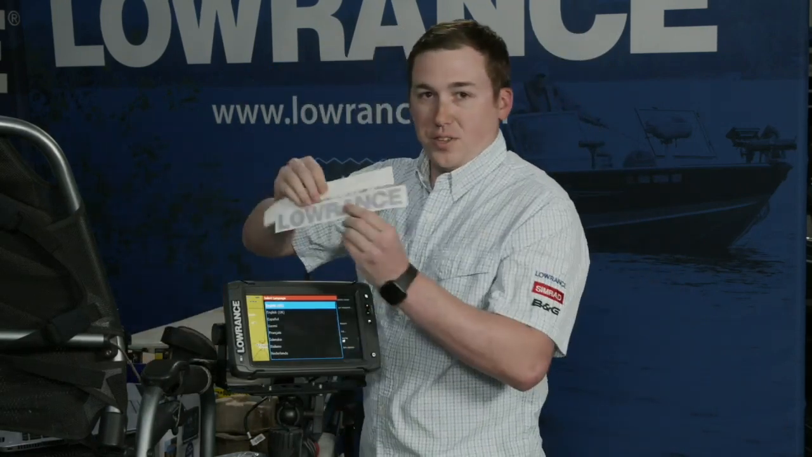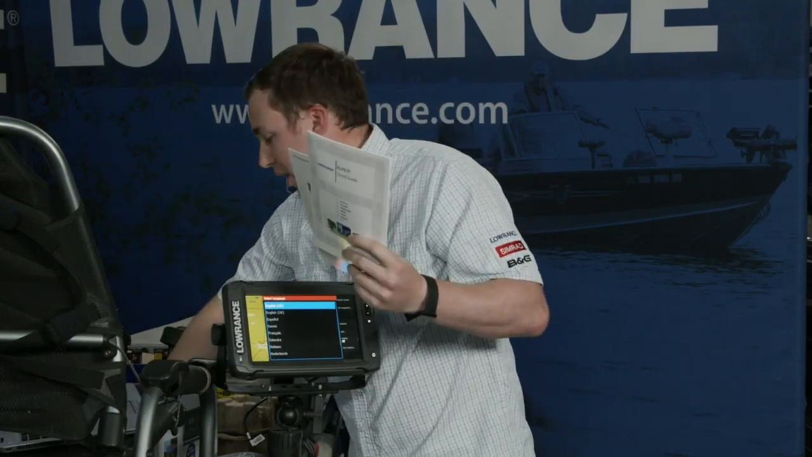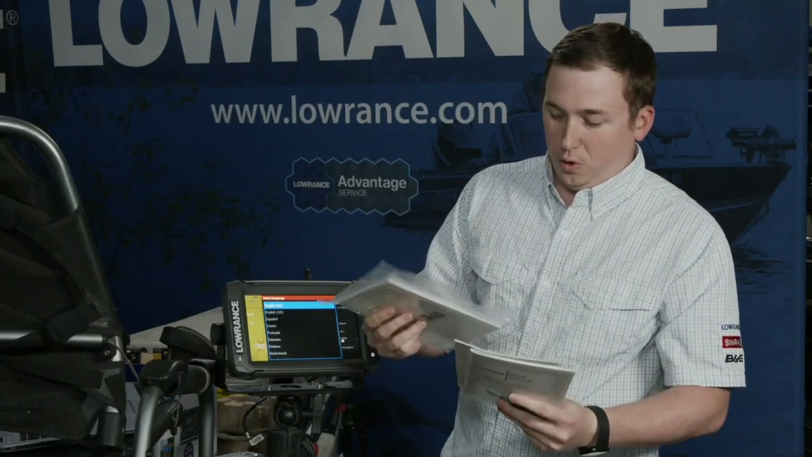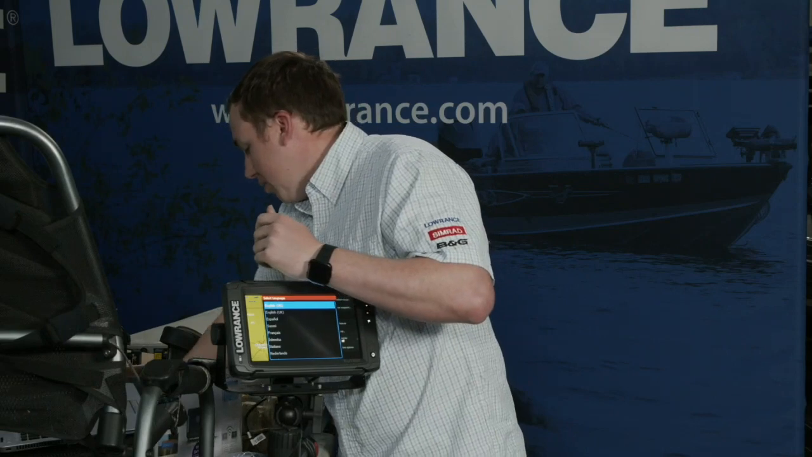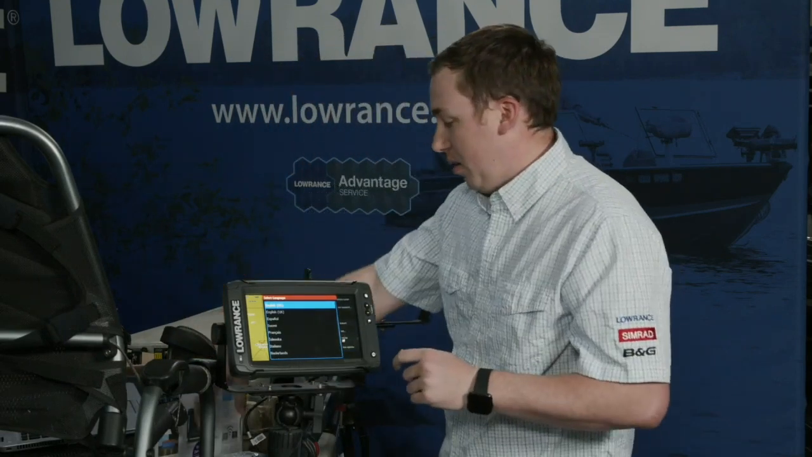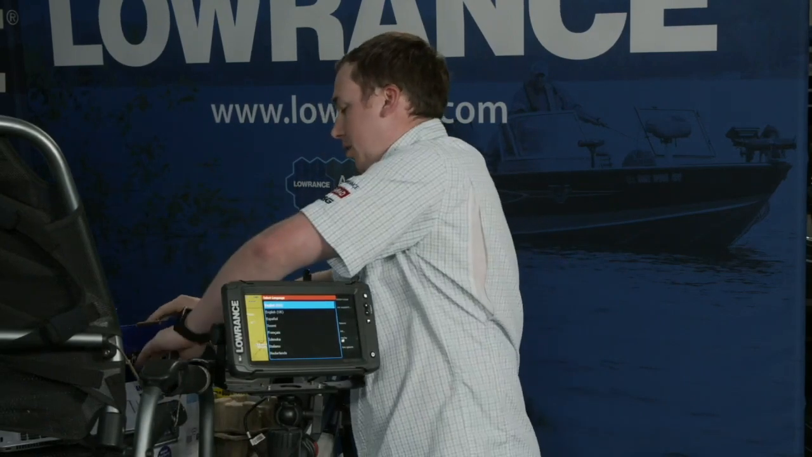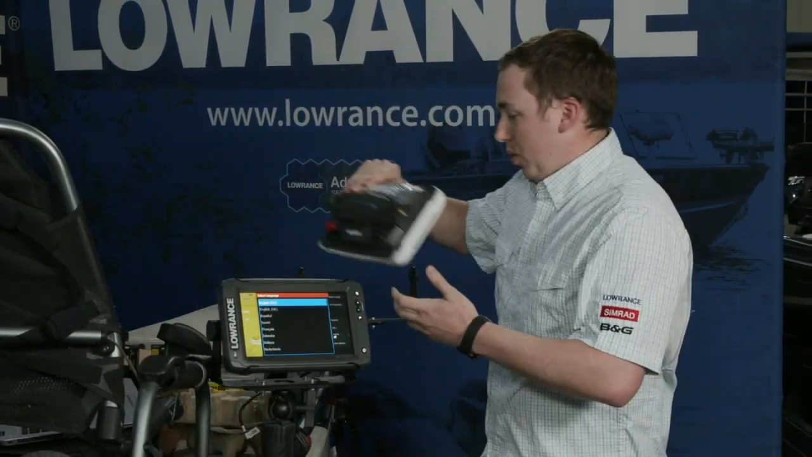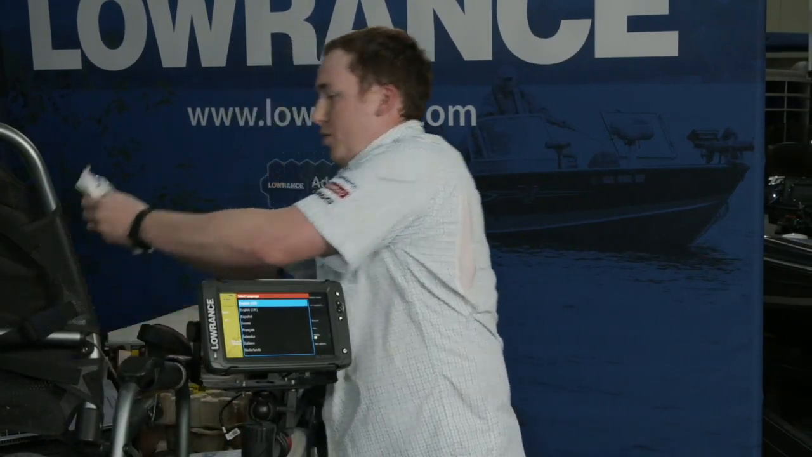A couple of decals for your boat or your truck. All of your install manual stuff, so we'll have a quick guide in here, the actual full manual, and the mounting template as well. And then the key piece will be the transducer, which I've already got mounted on this Hobie kayak, already down there in the Lowrance ready plate. When you hook up your Elite Ti2, first thing you want to do is get your gimbal knobs out of the bag.